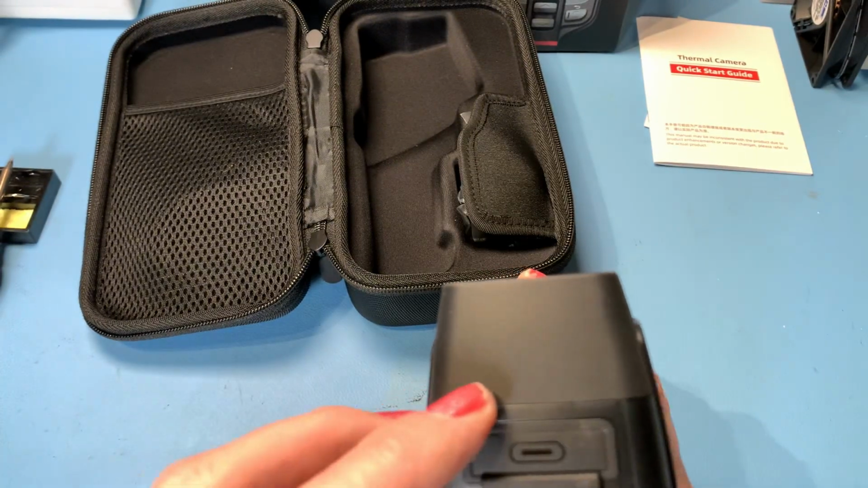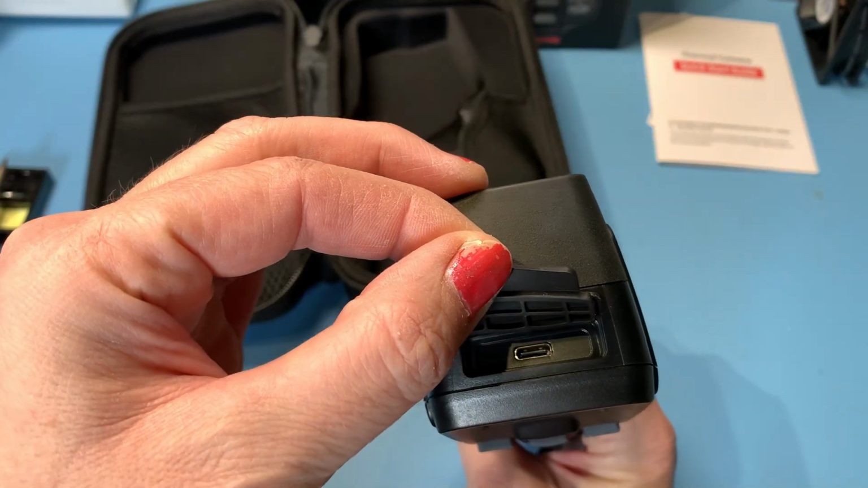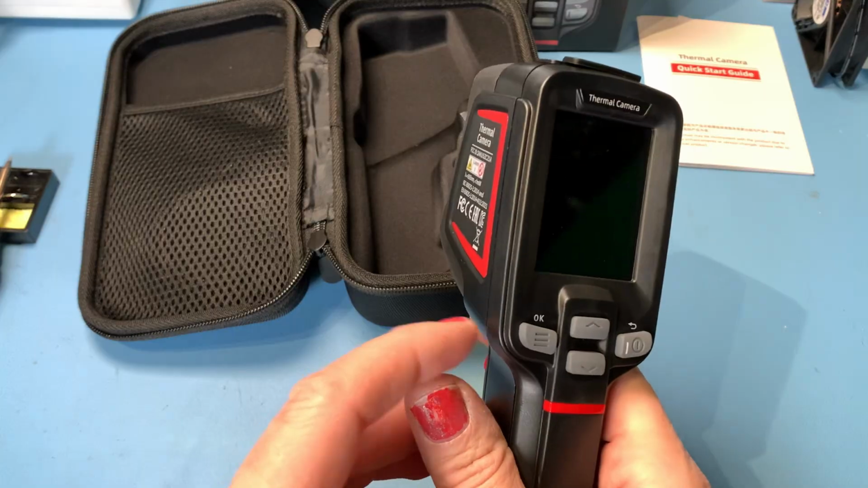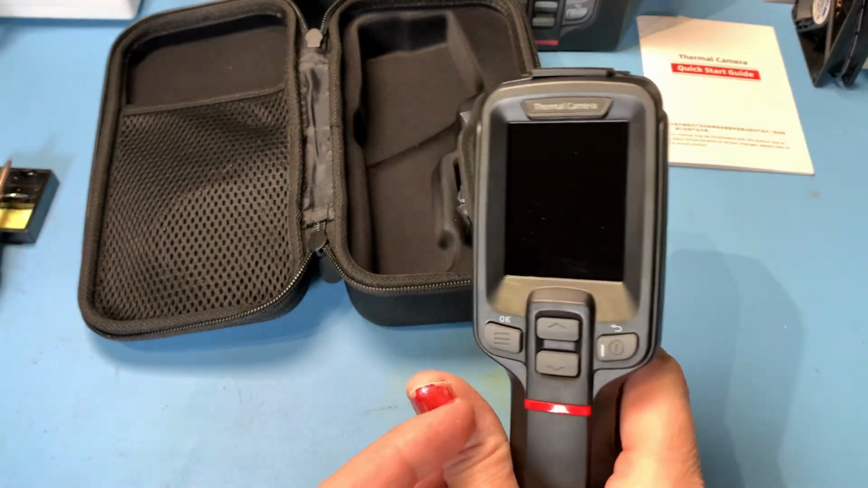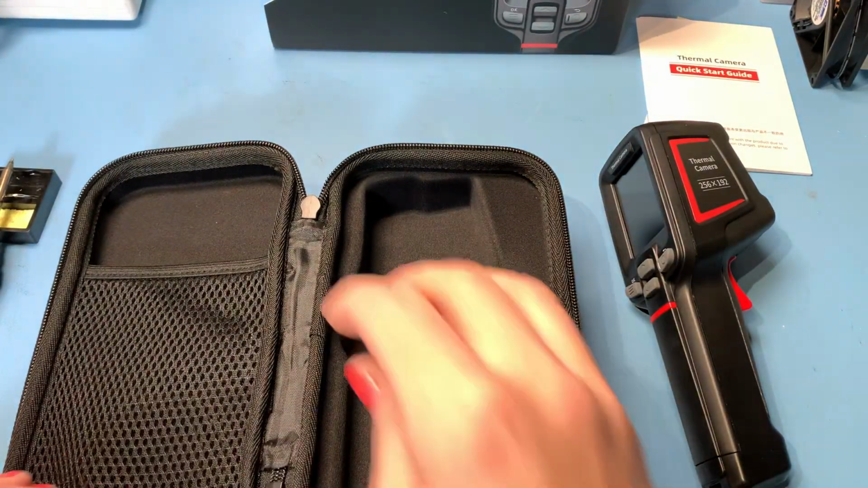And looks like we've got a USB-C connection in the top there, so you can recharge it. This has got a big battery. 16 hours of runtime apparently from this. Wow. It's pretty darn good in my book.